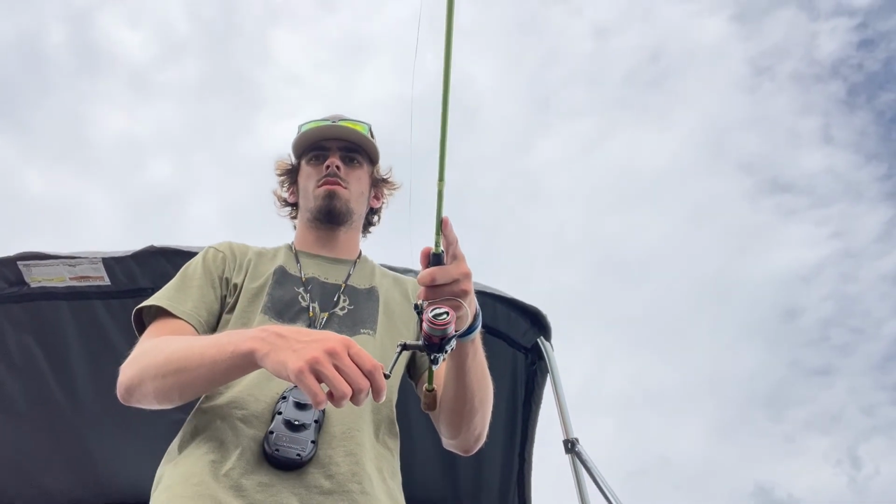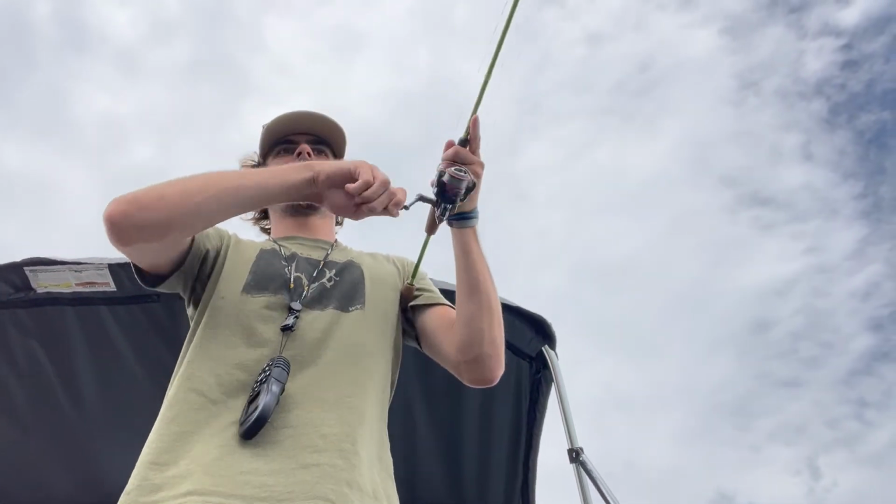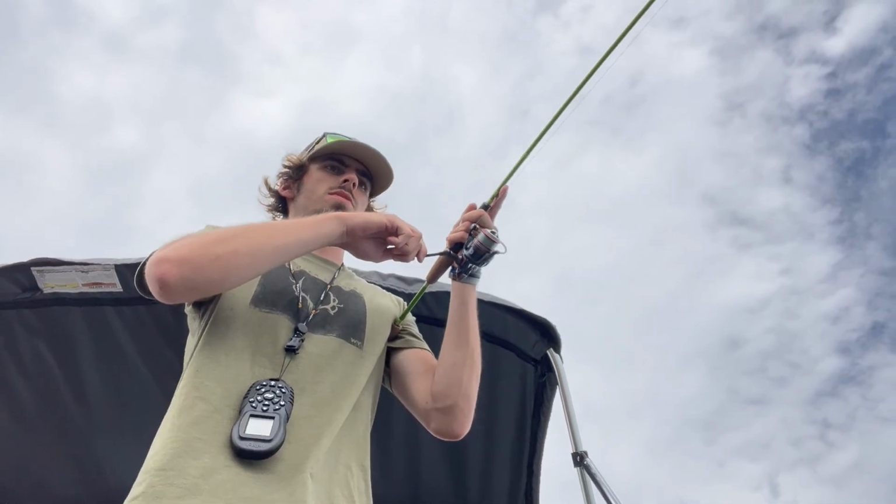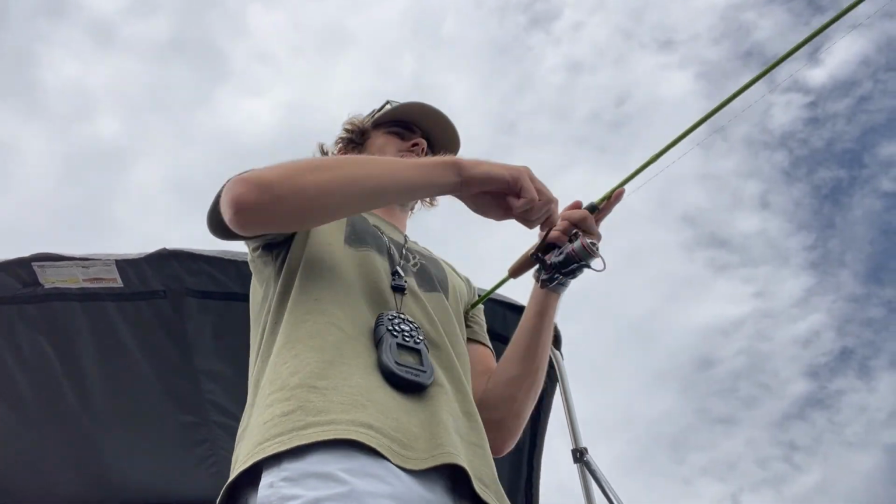There we go, guys. Bobber down. Fish on. Oh, this feels like a good one. This feels like a real good one. These fish fight so hard in general.